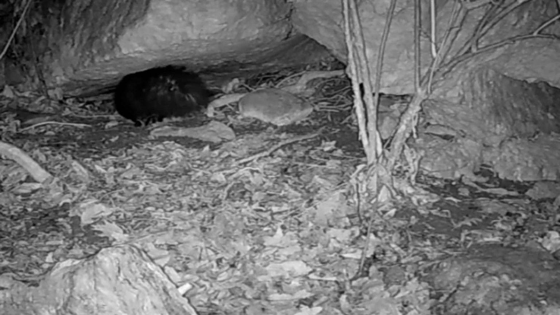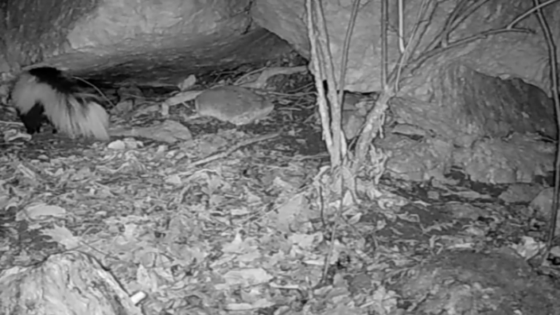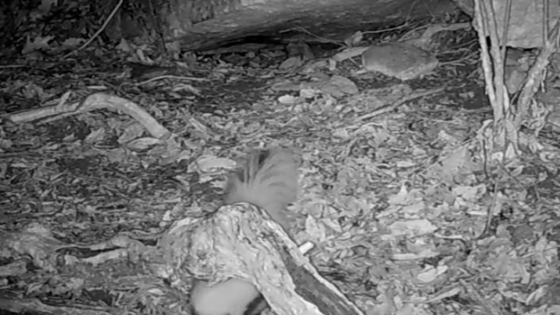Yeah, it looks like old Stripe there, or Flat Top. There's Stripe. Now there's Snowball. Moving on. Beautiful skunk.